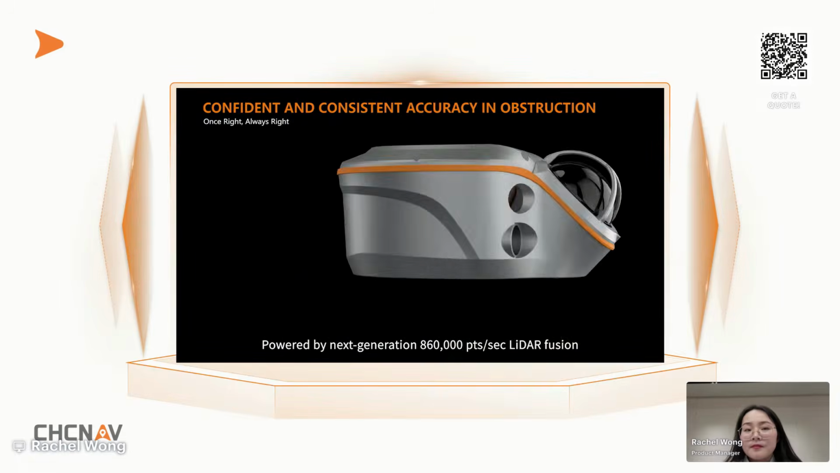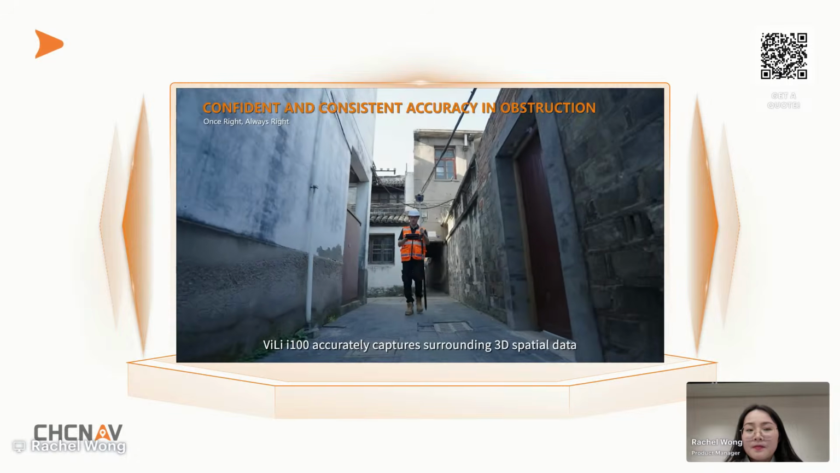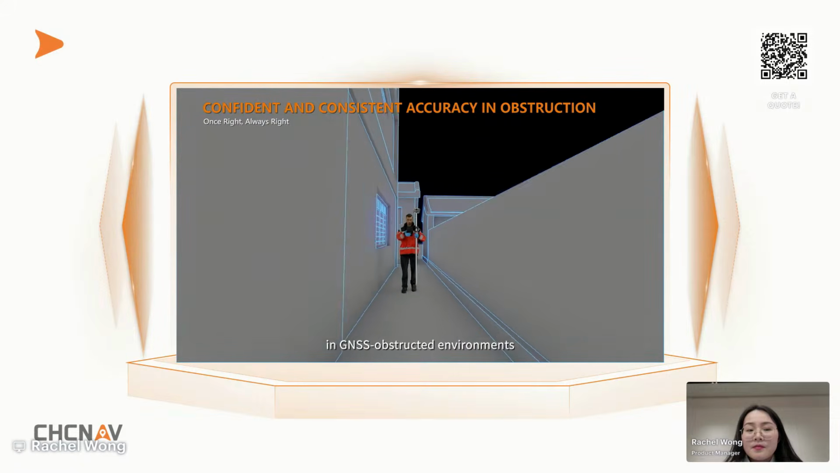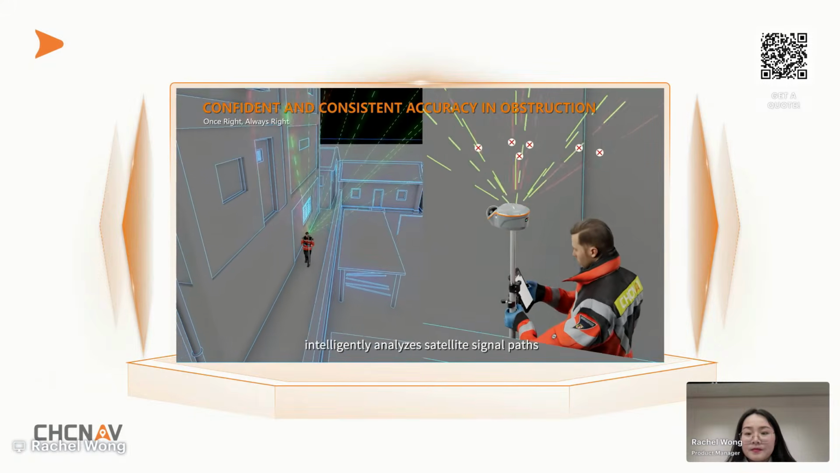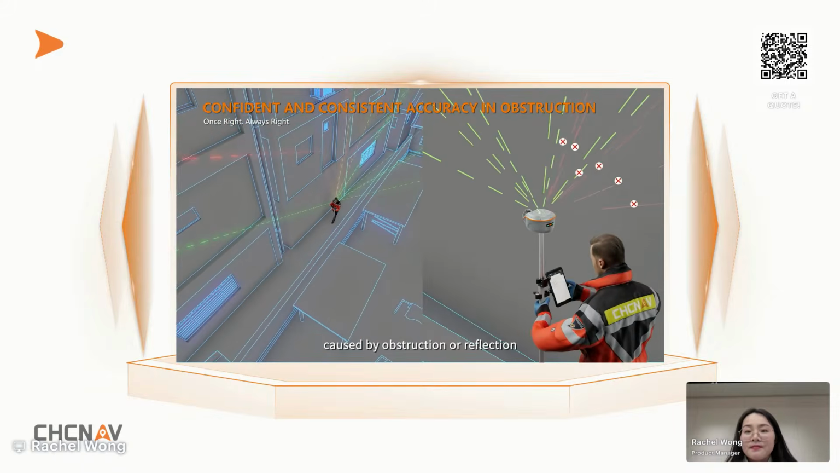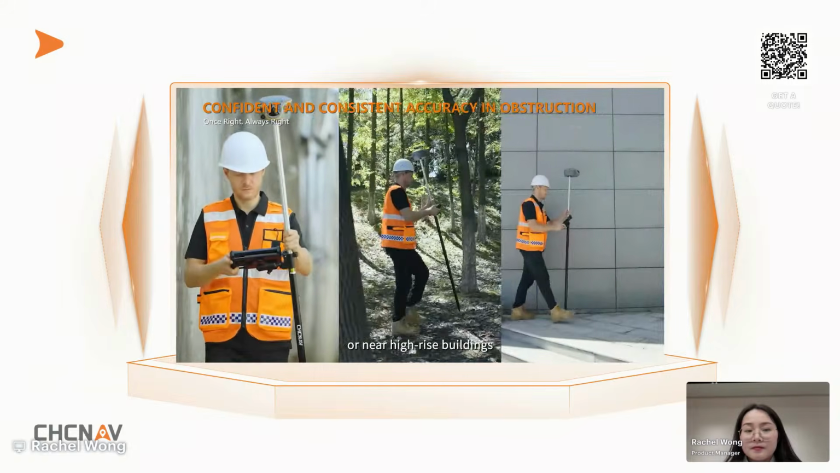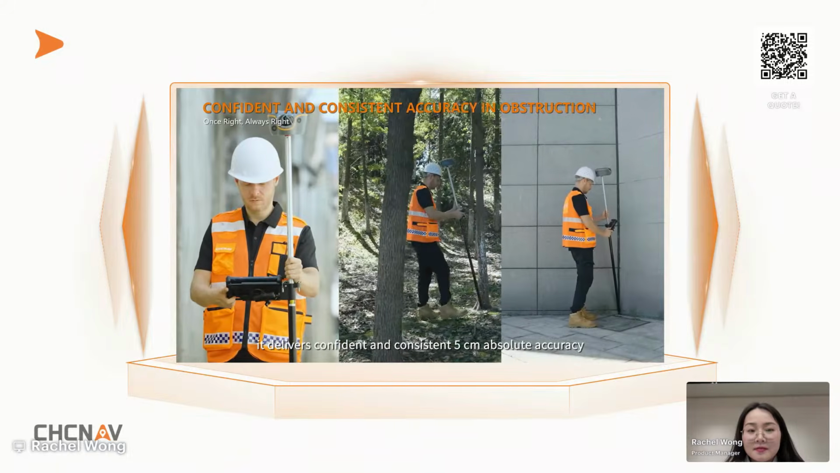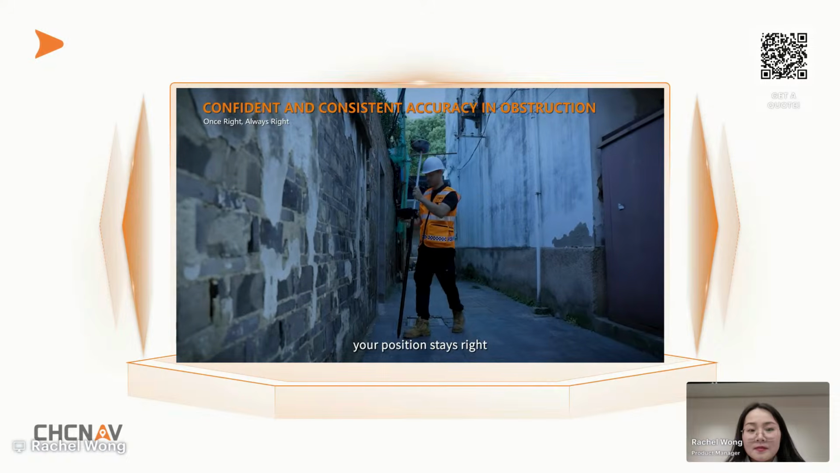Powered by next-generation 860,000 points per second LiDAR fusion, ViLi i100 accurately captures surrounding 3D spatial data in GNSS-obstructed environments, intelligently analyzes satellite signal paths, and auto-filters multipath errors caused by obstruction or reflection. Even in narrow alleys, dense forests, or near high-rise buildings, it delivers confident and consistent 5 centimeters absolute accuracy. No matter how many times you measure, your position stays right.